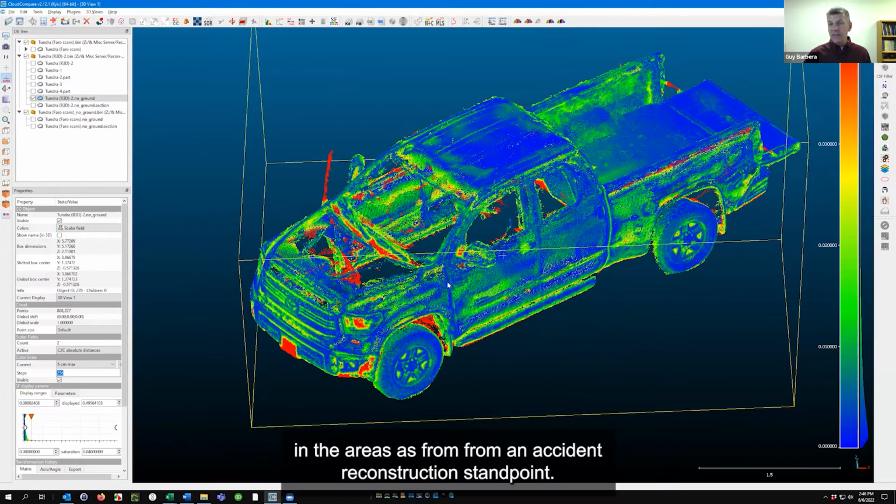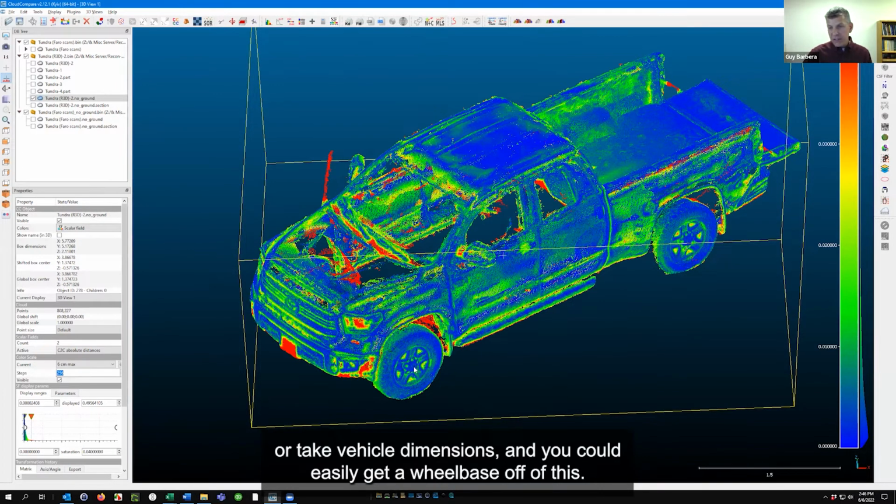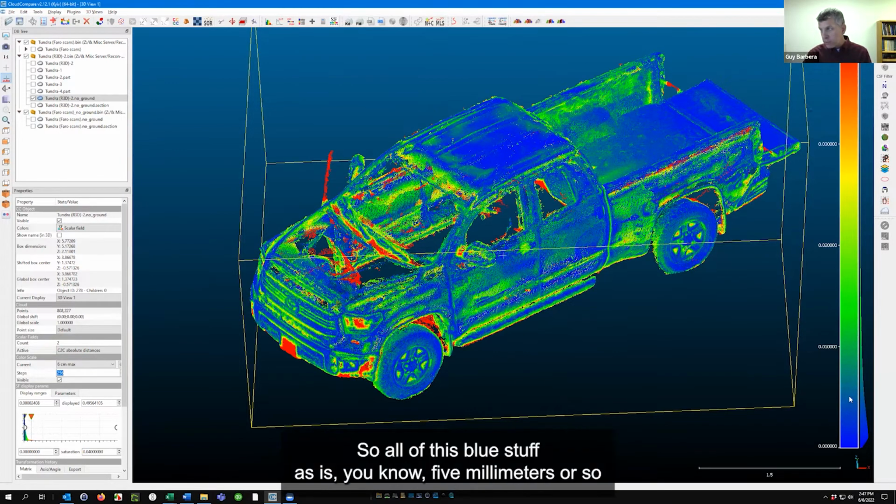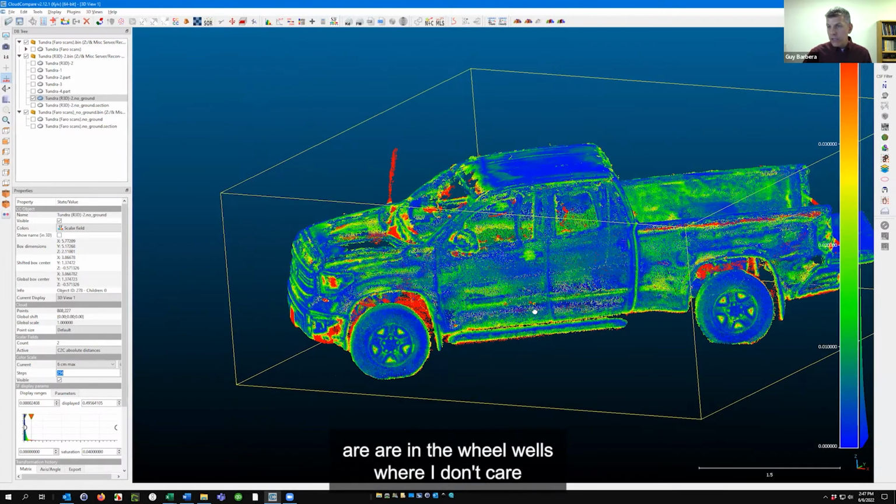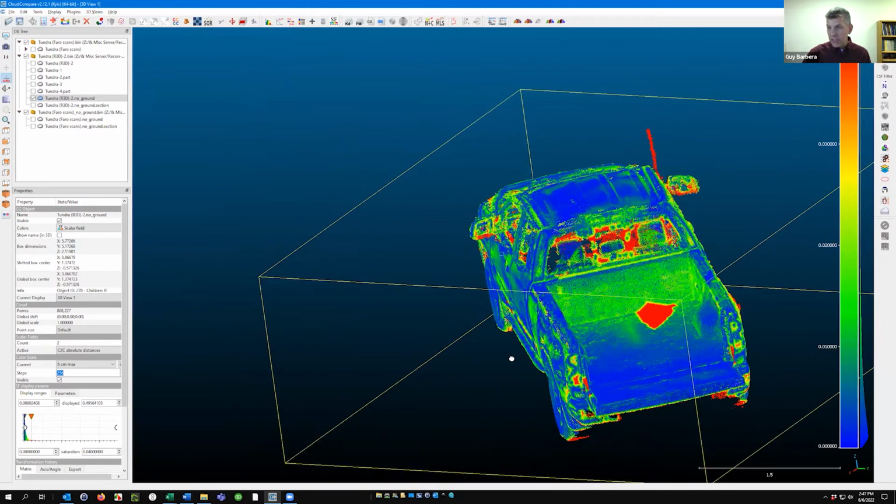From an accident reconstruction standpoint, the areas I'd really be interested in would be to do a crush measurement, or take vehicle dimensions. And you could easily get a wheelbase off of this. All of the blue is just a few millimeters. When you're starting to get green, you're getting into 8, 9, 10 millimeters. So all of this blue stuff is 5 millimeters or so to the Faro cloud. And the places that really aren't very good are in the wheel wells, where I don't care, in the places where I didn't get any data from the Faro scanner.